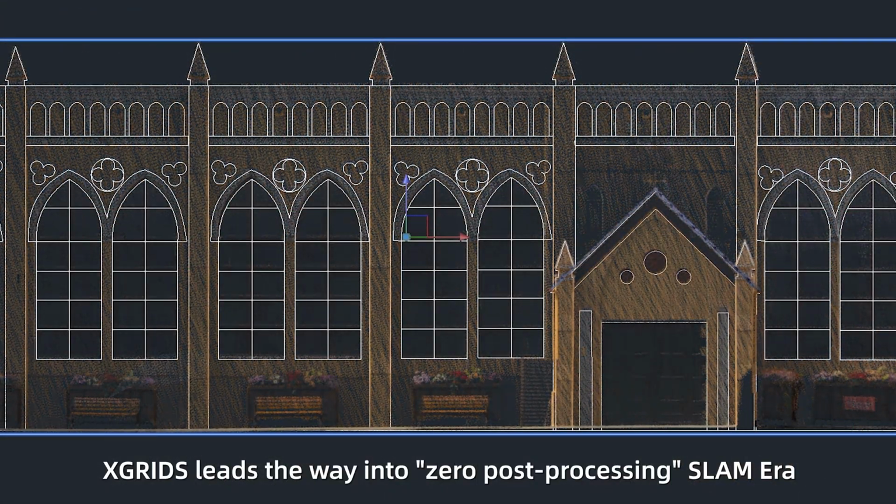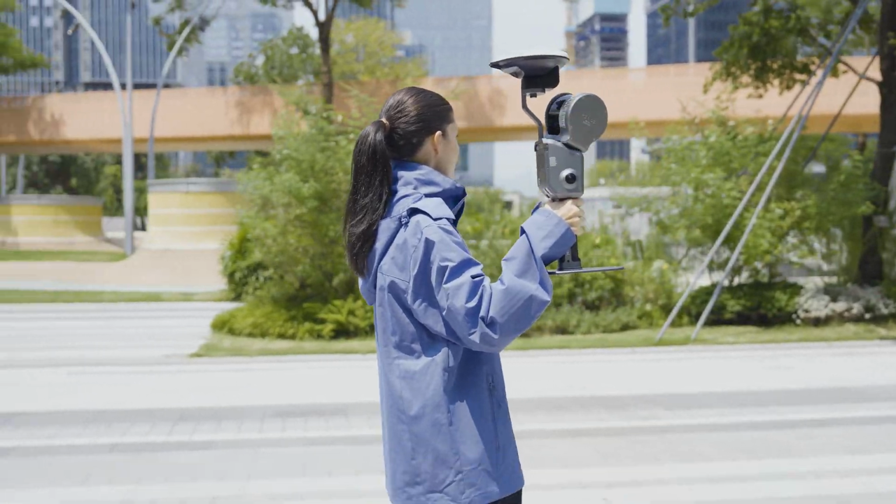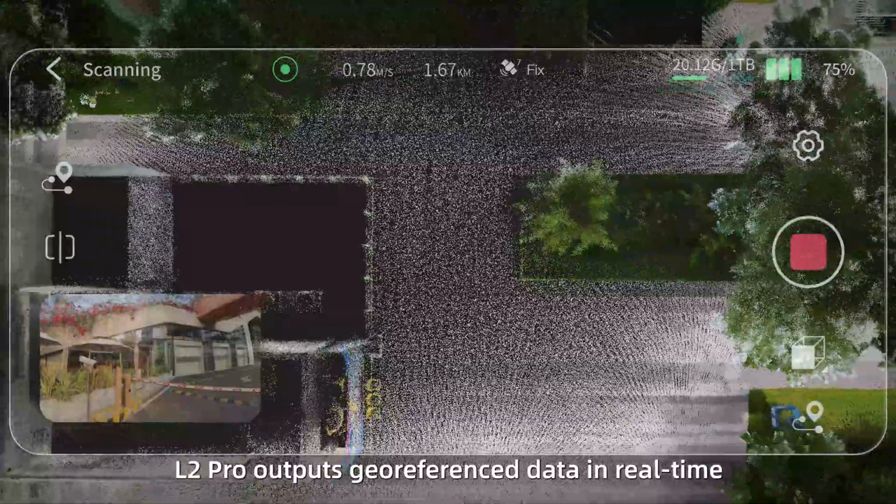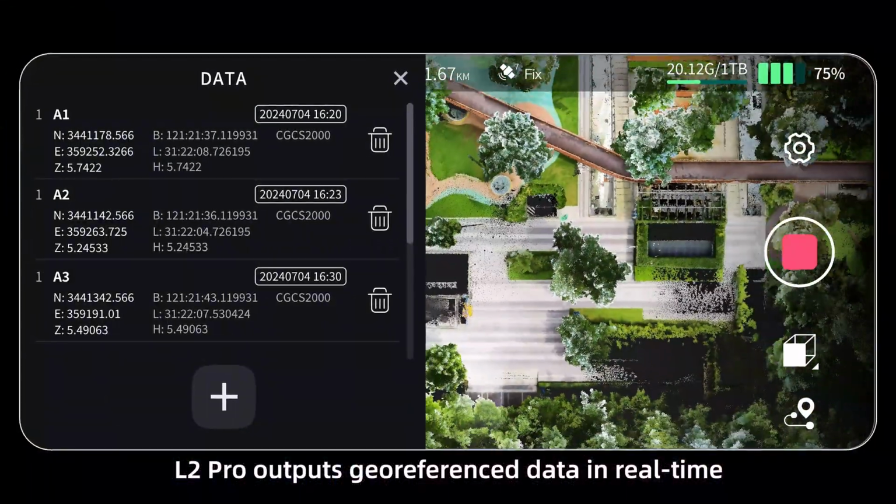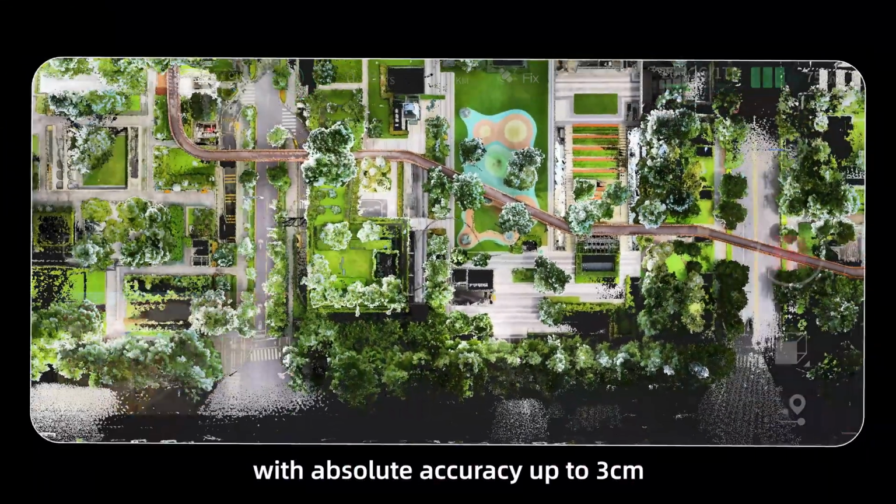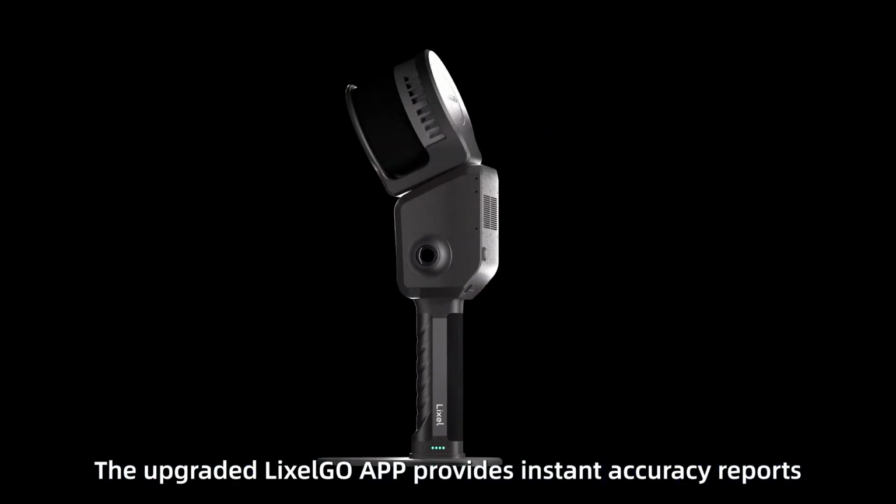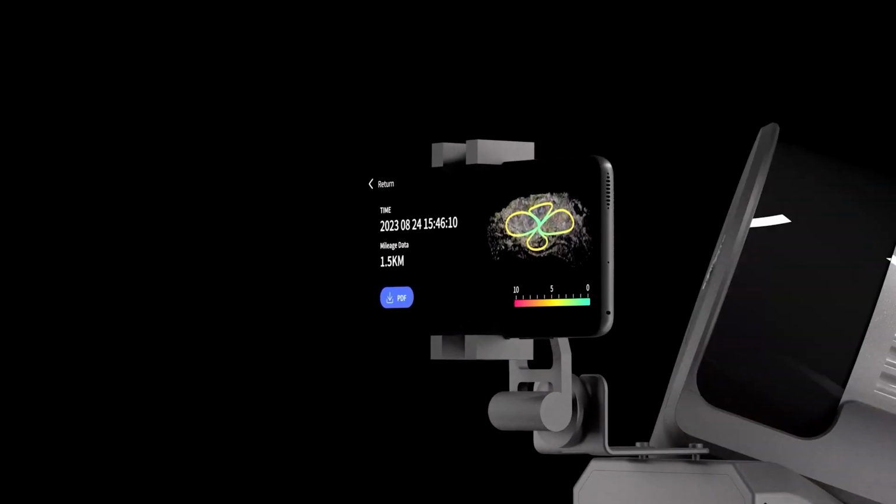XGRIDS leads the way into the zero post-processing SLAM era, pairing our high-precision RTK. L2 Pro outputs geo-referenced data in real time with absolute accuracy up to 3 centimeters. The upgraded Lixel Go app provides instant accuracy reports.